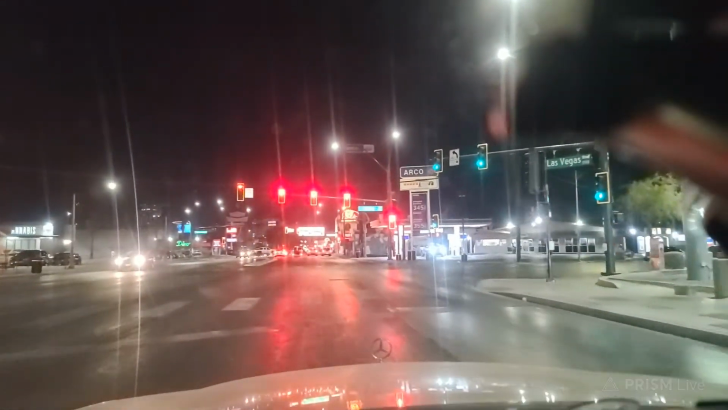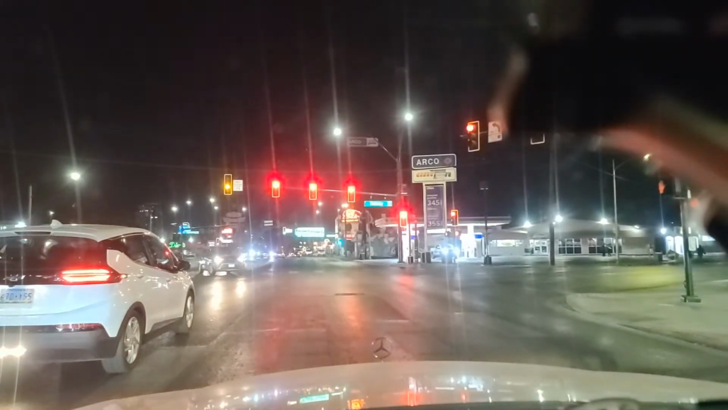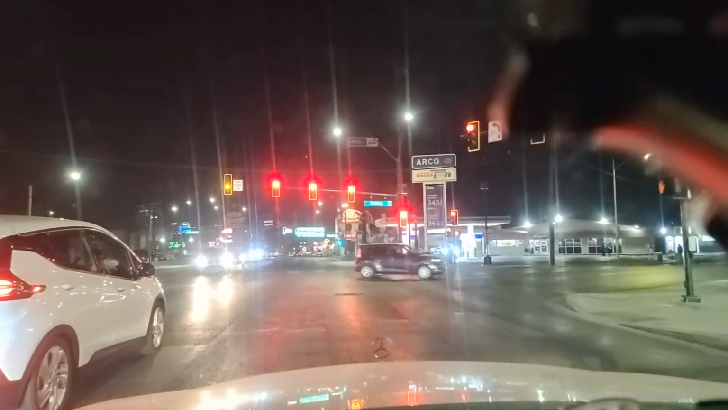There's an Arco gas station there. Regular unleaded, $3.45 a gallon there. 7-Eleven over here off to our right, one of 165 of them in town. Most of any metro in the country, right here in Vegas. Helicopters flying overhead, doing the Strip night tour. This person thought that that light was green. They were mistaken.